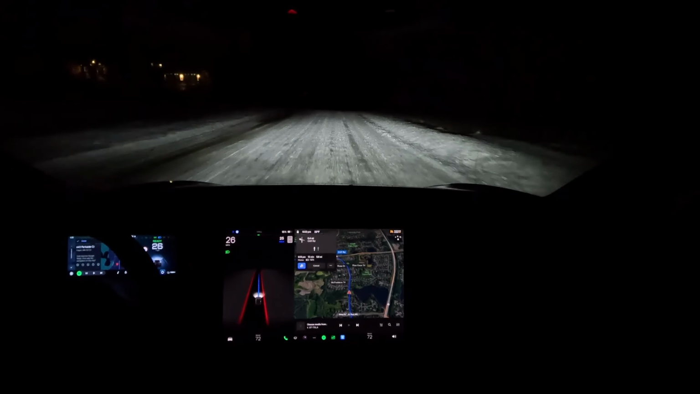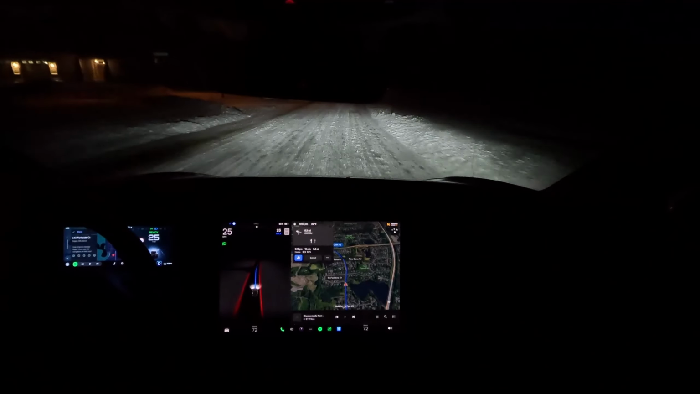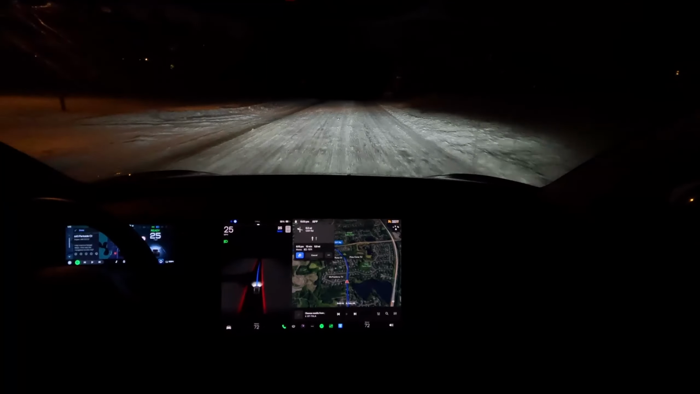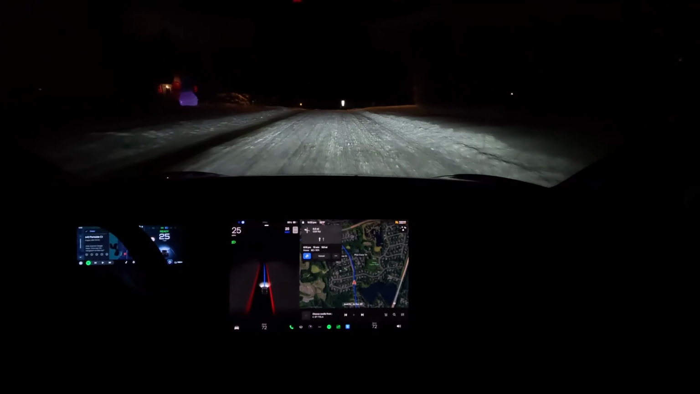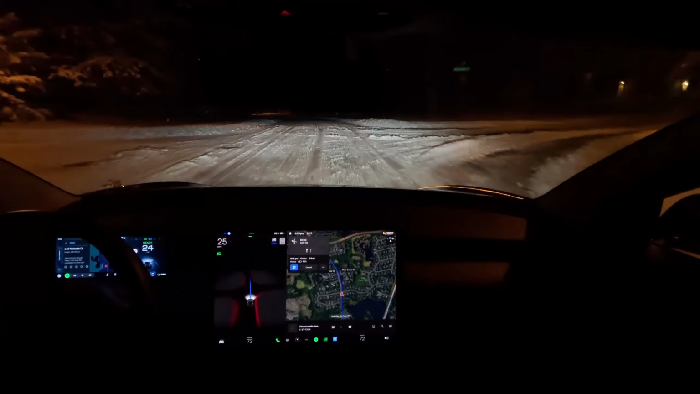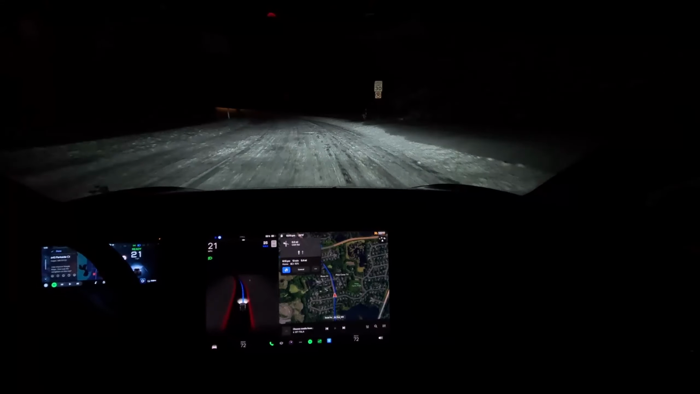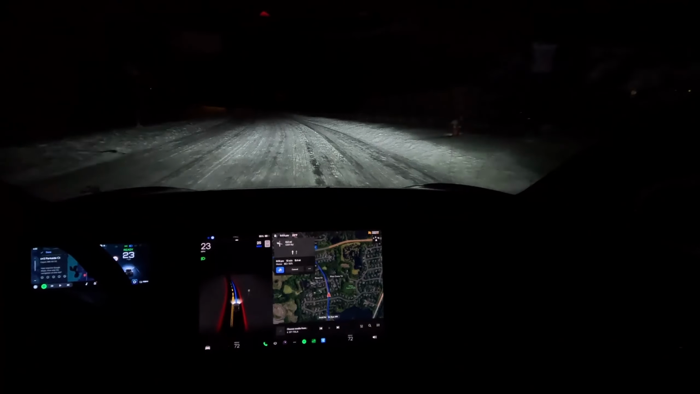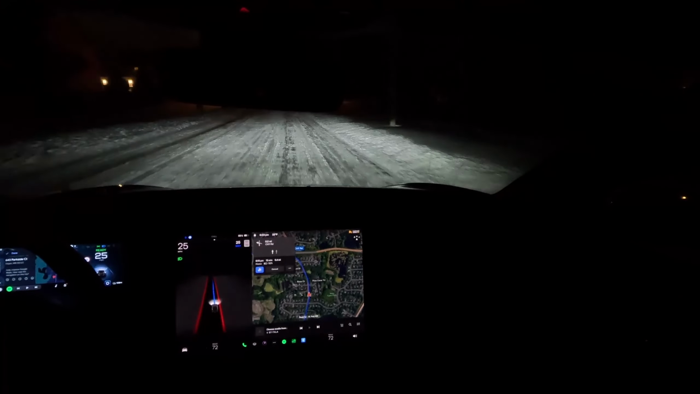They have to know in certain states it snows, right? It's winter, it's winter all over America, but it's not Florida. This is up in the Midwest. They should know how to adjust the speed. Tesla should work on that. Add the weather feature on the navigation where it lets the nav know, oh, today's snow, how many inches?